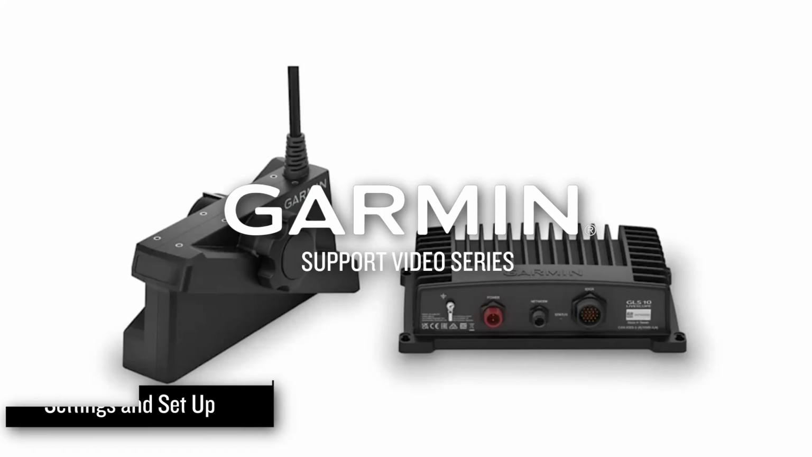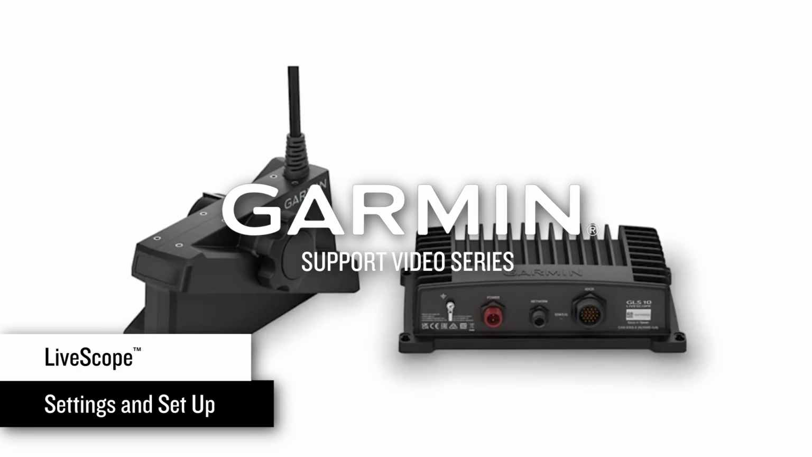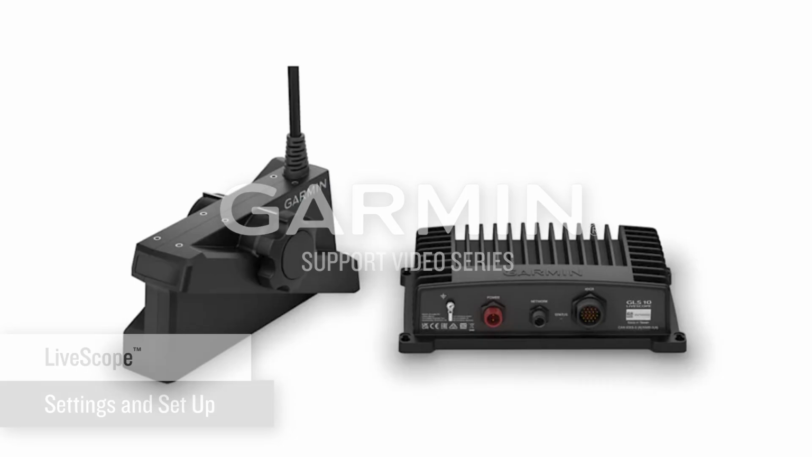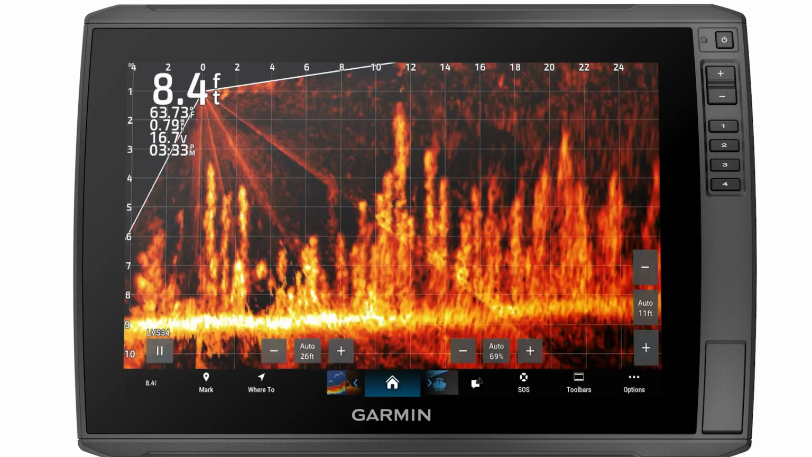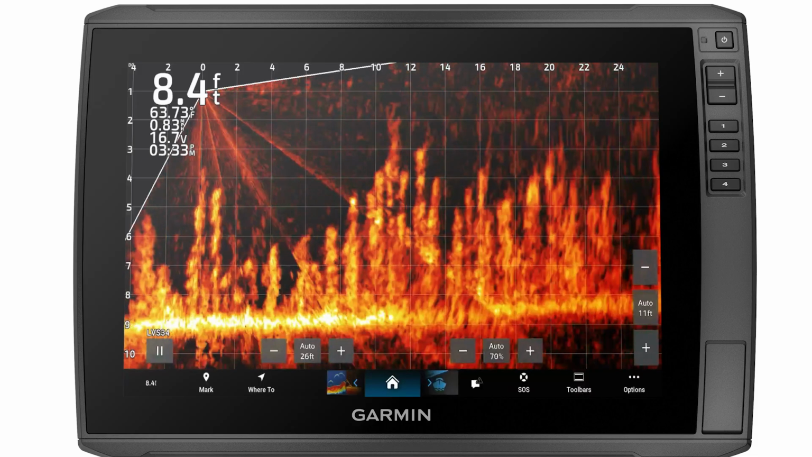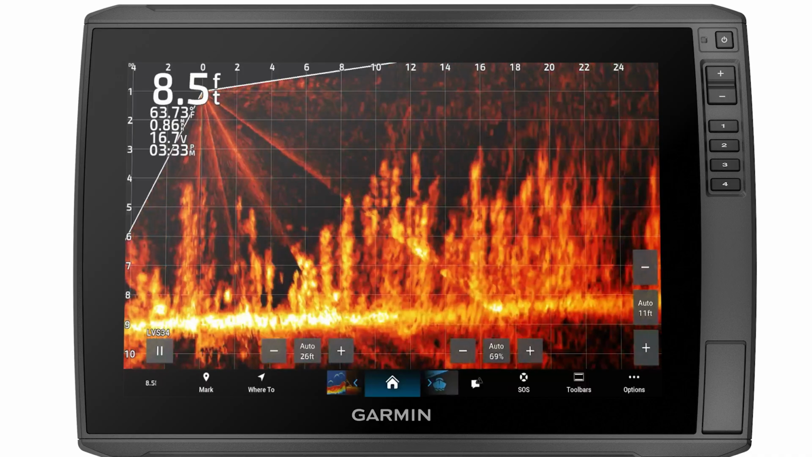Today we're going to walk through the basic setup of your Garmin LiveScope system. Almost every time you go out, water conditions will be different. Setting up for one trip may not work for your next trip. You may need to start your trip by resetting the LiveScope system to default settings.